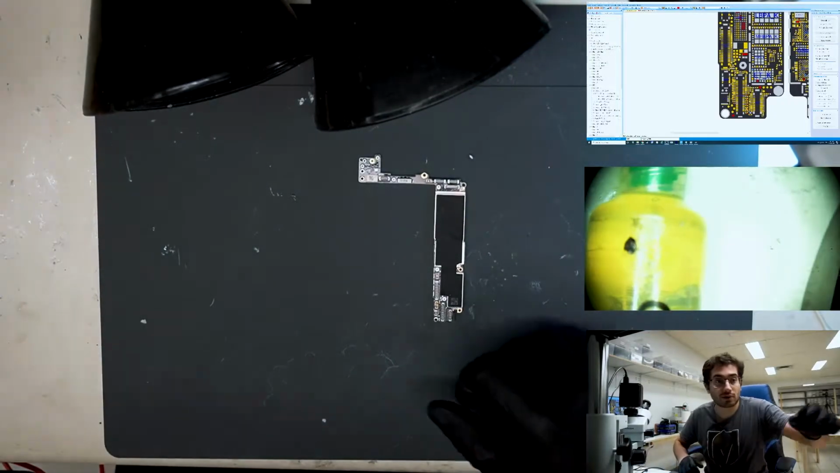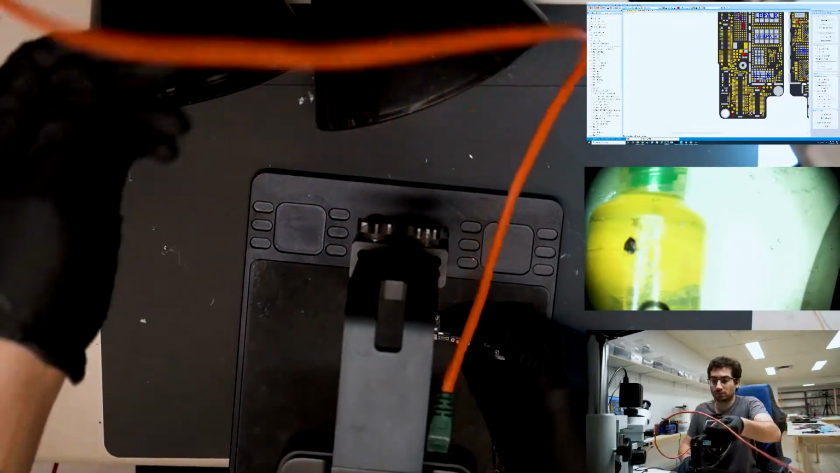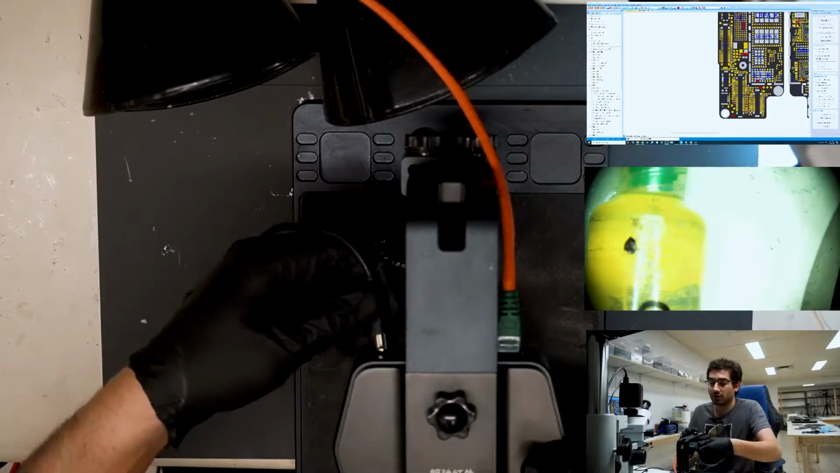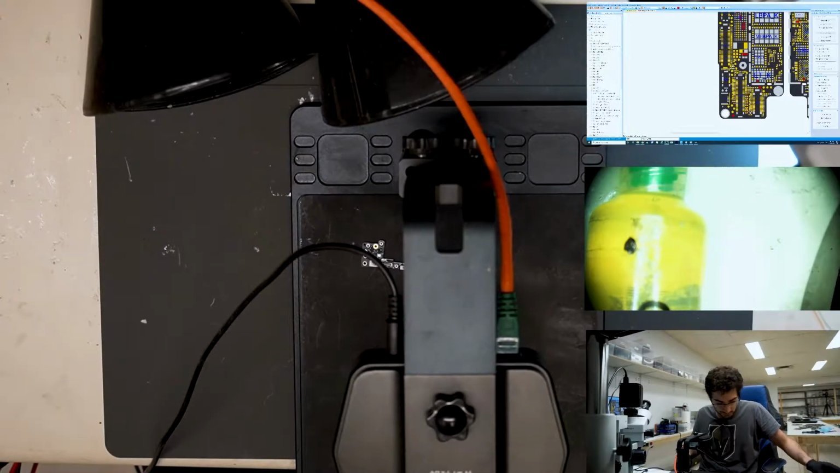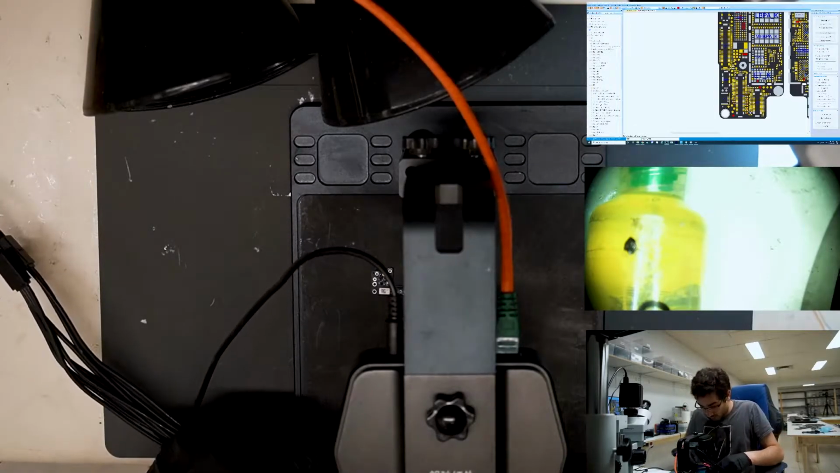Going to grab our thermal imager. We're going to use this to identify which area of the board the heat is coming from, and see if we can zero in on where the short is on VDD main.